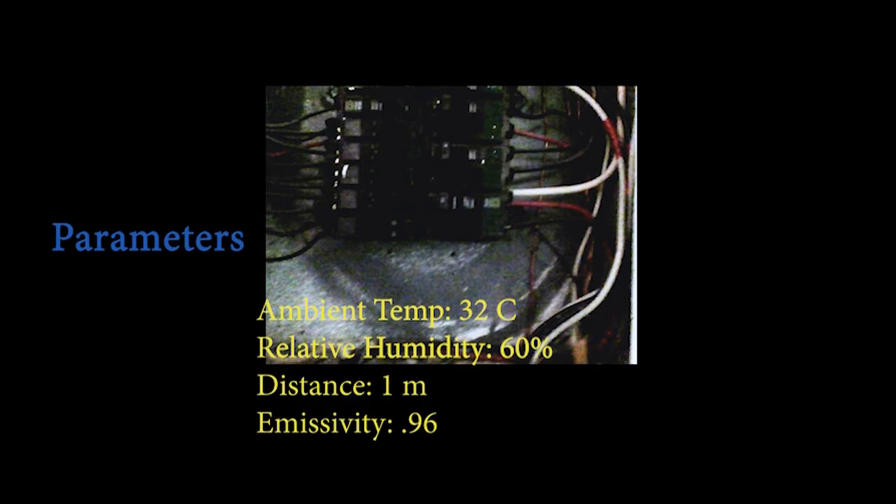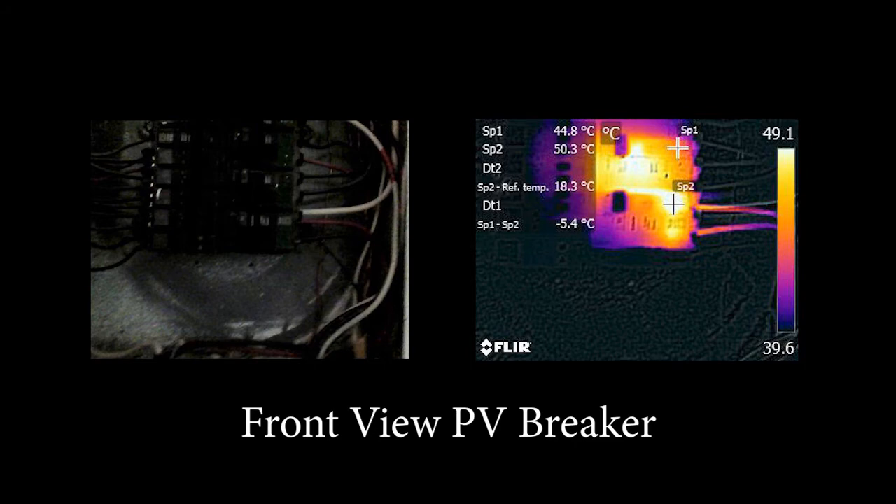So the one breaker switch is at the bottom right for this system, and right away you can see that we do indeed have a hotspot. Top temperature of 50 degrees centigrade. No other breaker to compare it to, but to the ambient temperature of 32 degrees means a difference of 18 degrees centigrade. That would be a NETA grade 3. And note the conductors also generating heat, or at least the heat transferring through the conductors. So that's of note as well.